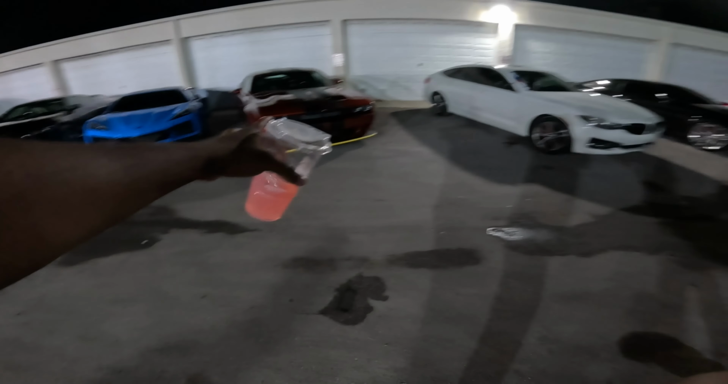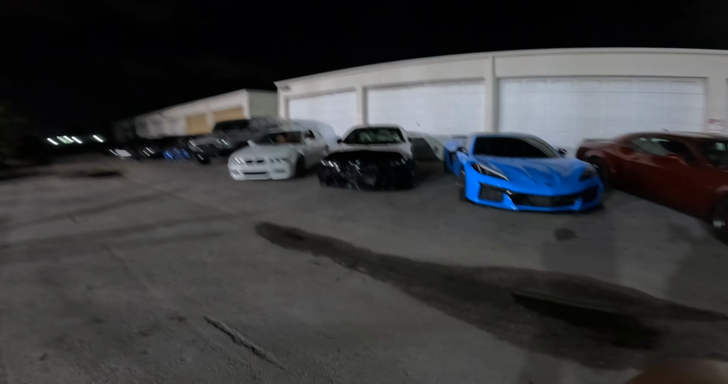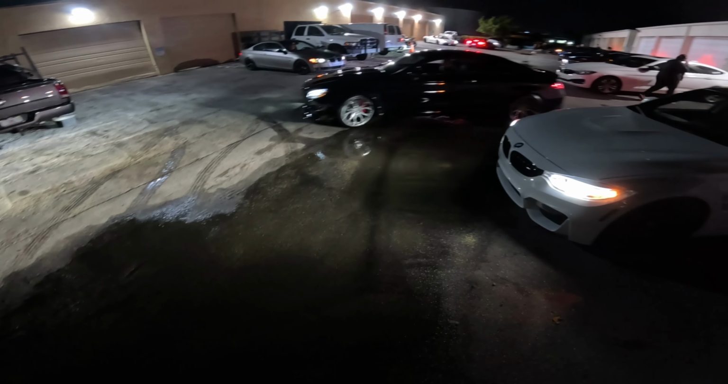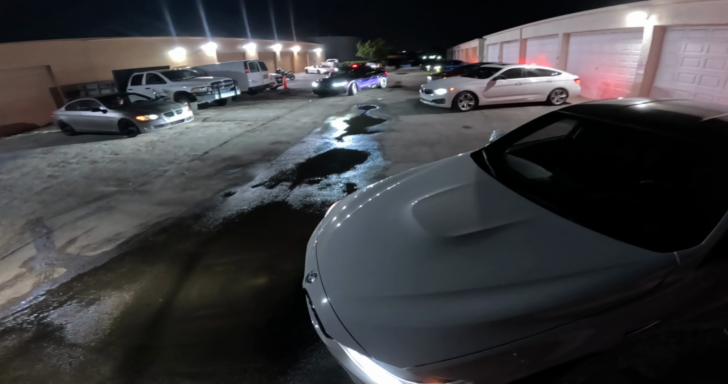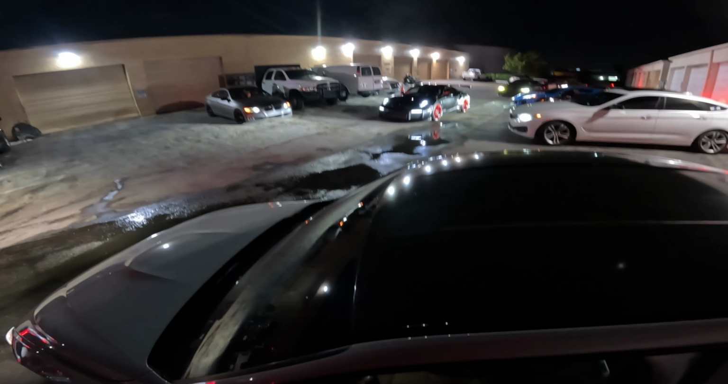Ooh, Z06. You know I love this. What is it? Red Eye? Z06, M4, E46? We're cruising with exotics too. So come on now. Ooh, bro. Look at the M2. That thing looks nice. Ooh, that thing sounds sweet. Ooh, GT2 RS, C63. Okay then. Ready for the cruise. Look at the 48. Look at the GT2 RS. Come on now.